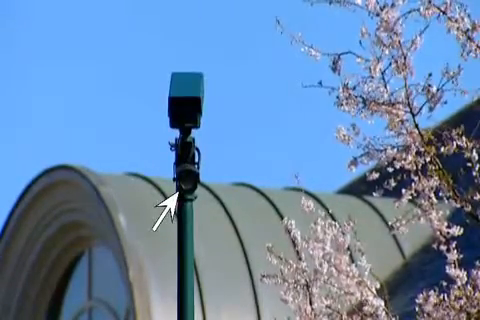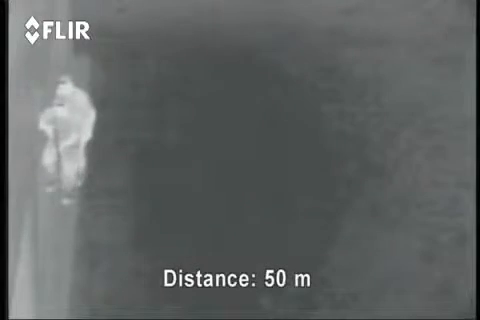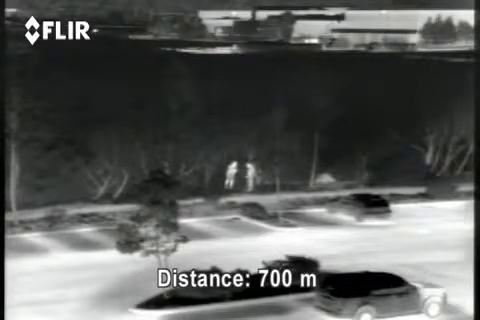Another technology is infrared illuminators. Not only do they consume a lot of power, they do not offer good scene contrast and range performance. Thermal imaging cameras produce a clear image and need no light or illumination whatsoever. Furthermore, intruders using night vision goggles can detect infrared illuminators and navigate around them. Thermal imaging cameras help security professionals to spot intruders in total darkness.